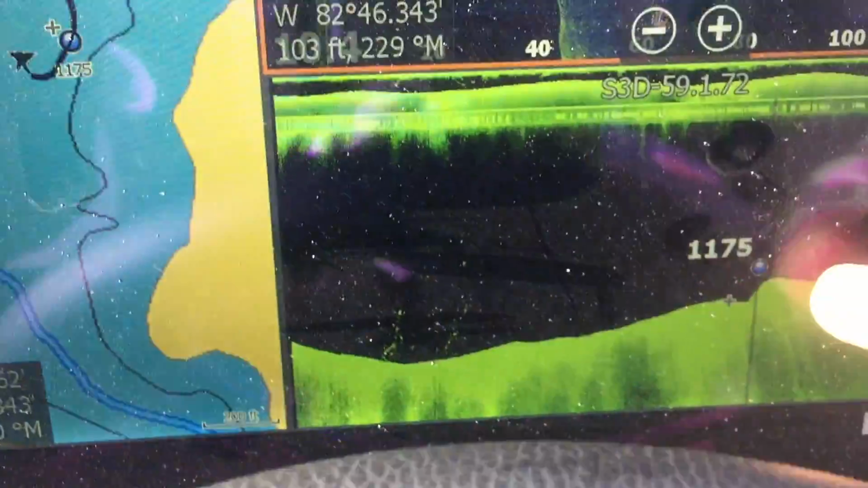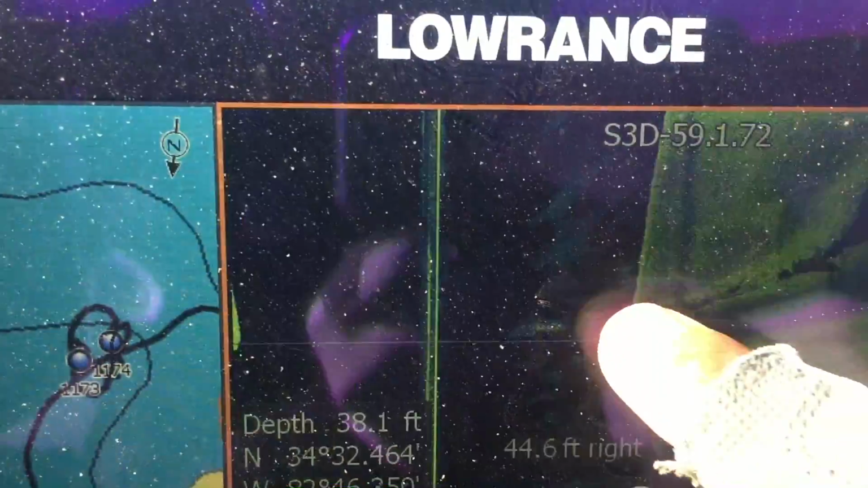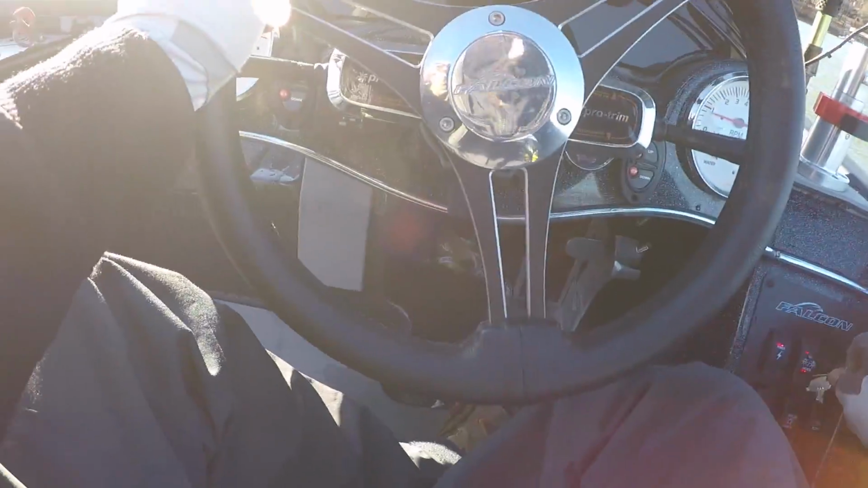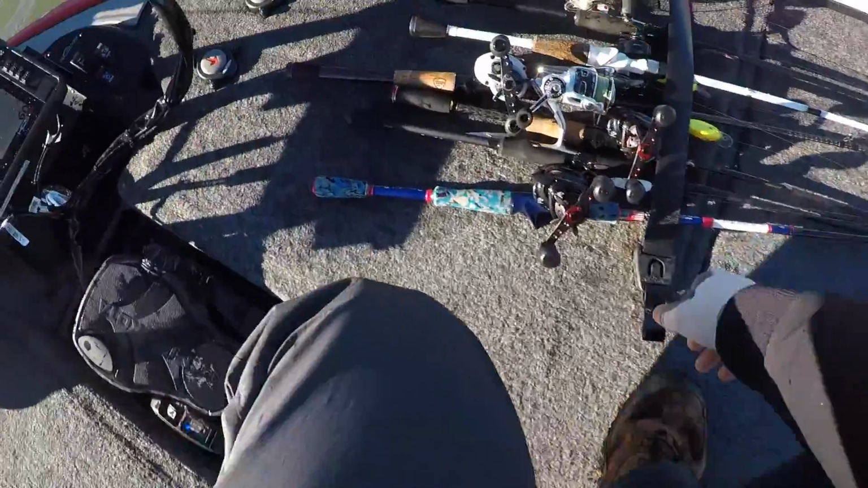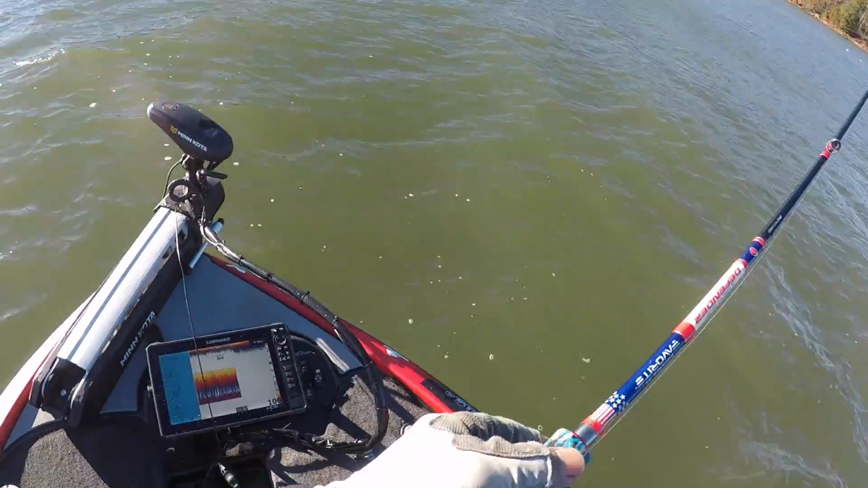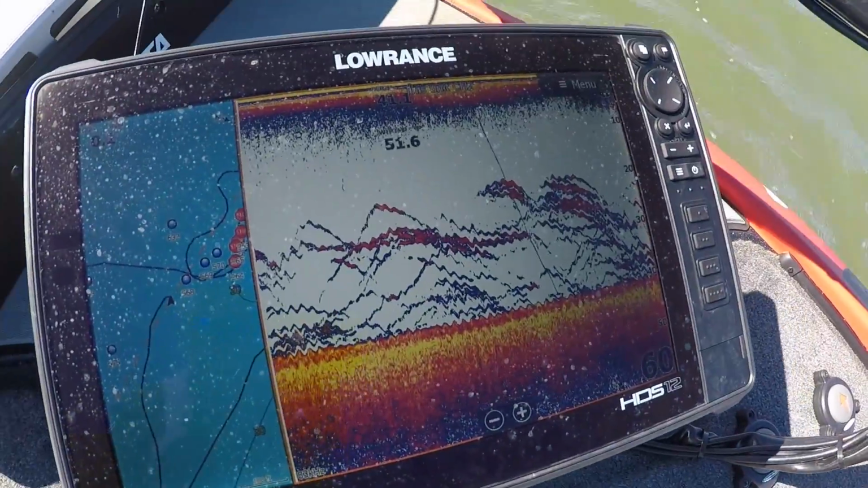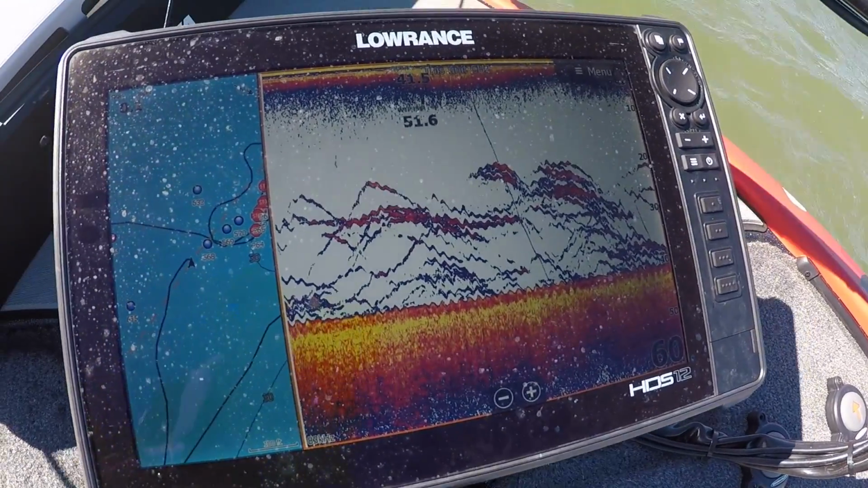Gonna go over here and fish that. You see it right there. I threw a dot on it. You see it really good on the side imaging right there. That's a road. There's fish over here. Yeah, they down there, big time. It's gonna be stripers. It's crazy, ain't it? Look at all them fish, dude.